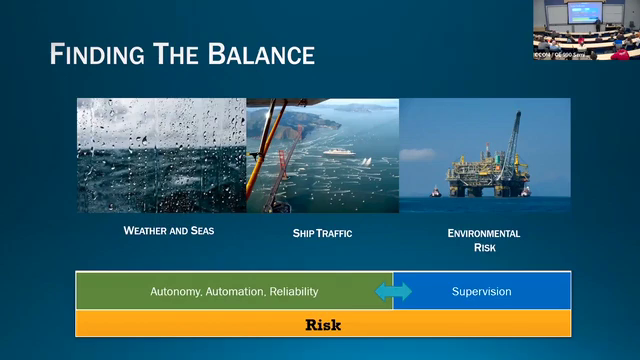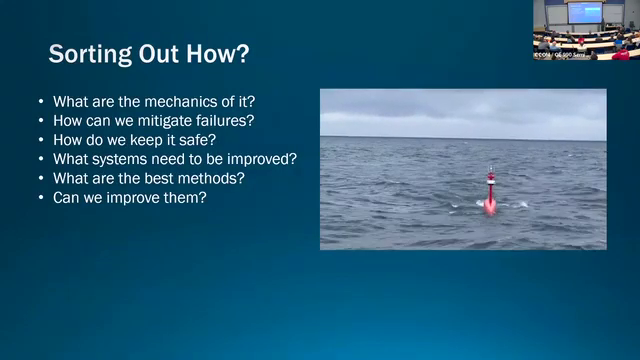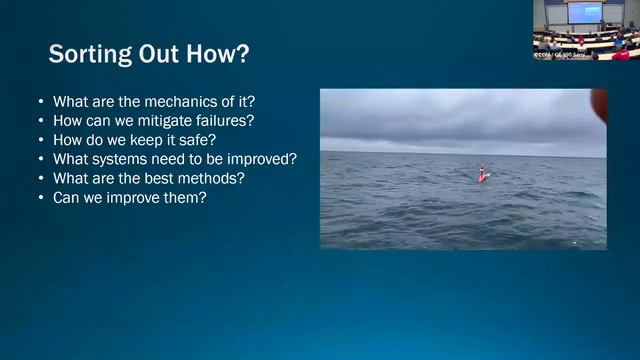We go out and deploy a boat on any given day. Some days it's set it and forget it, and you're bored out of your gourd. And some days it is exciting and everything goes awry, and we have to be prepared for that situation too. So that's the thrust of all the lessons that we've learned in the last 5 or 6 years. Yeah, that's my punchline: supervision is big when risk is high. Sometimes things break and then you need lots of supervision. Okay, so sorting out how is another big part of it.